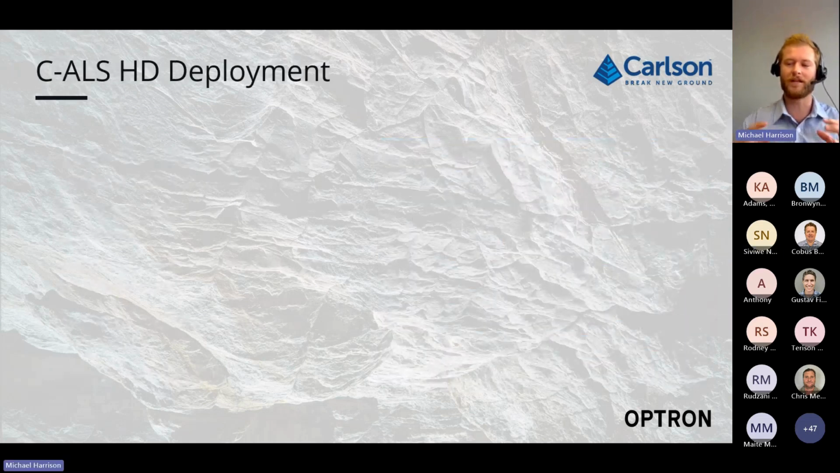So now I'll talk you through a standard CALS deployment via a borehole. In the slide previously, I showed you we had a void. We know a void exists. We have an idea of where the void is. And now I'm going to talk through how to accurately scan this void using the CALS.